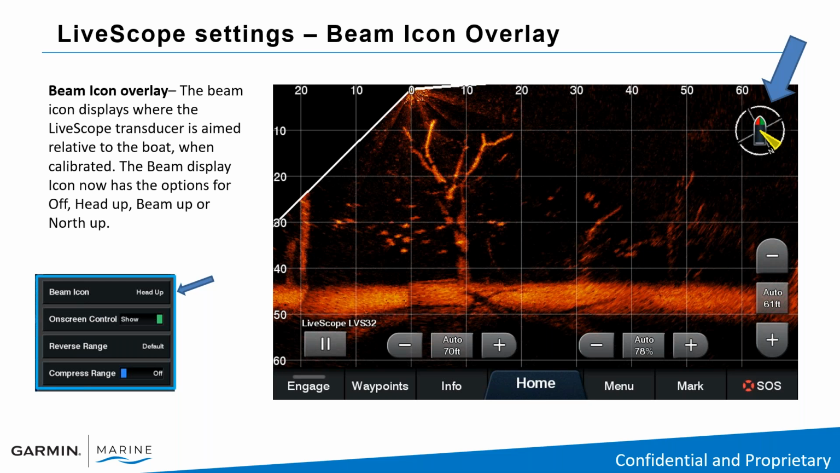A version of this has always been there, even in our first generation of Panoptix LiveScope. A lot of people don't know it's even there. The beam icon displays where the LiveScope transducer is aimed relative to the boat when this is calibrated. And that's the issue. It does have to be calibrated. The beam display now has the option for off, heads up, beam up, or north up. Basically what the beam icon does is it's going to tell you which way your LiveScope is pointing.